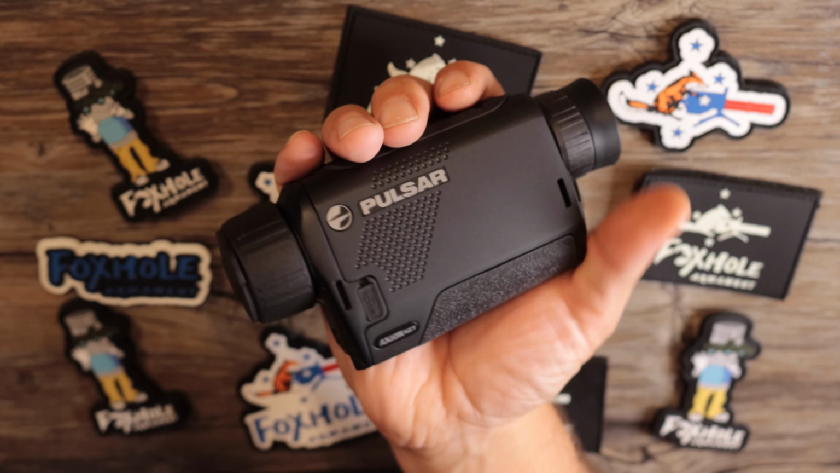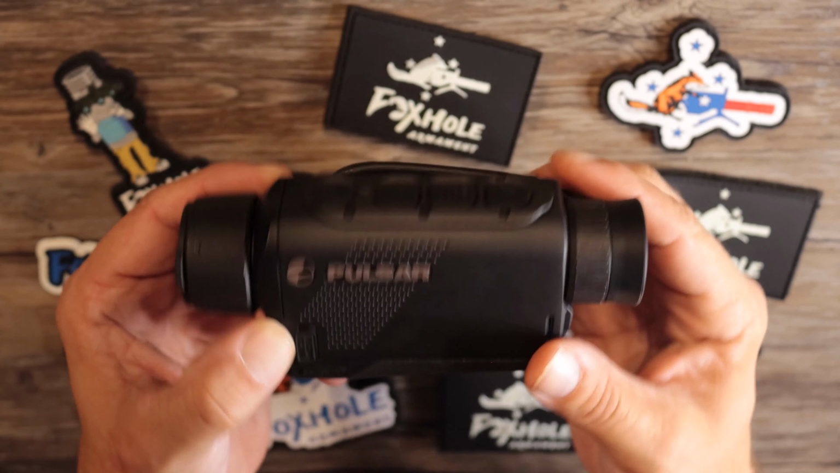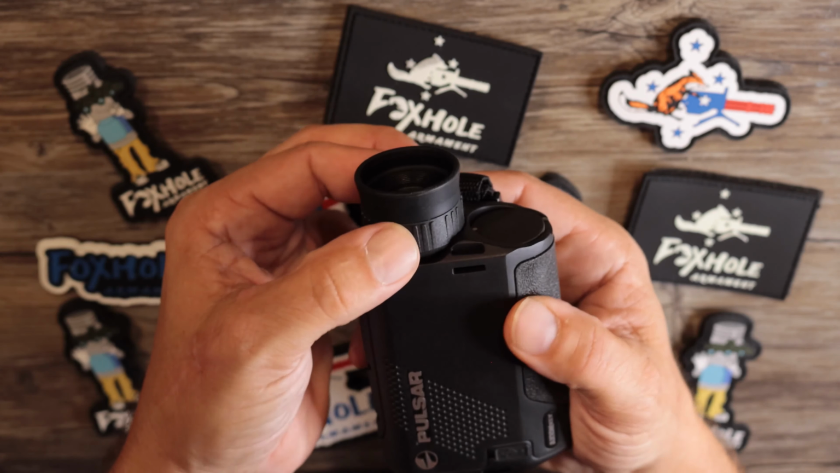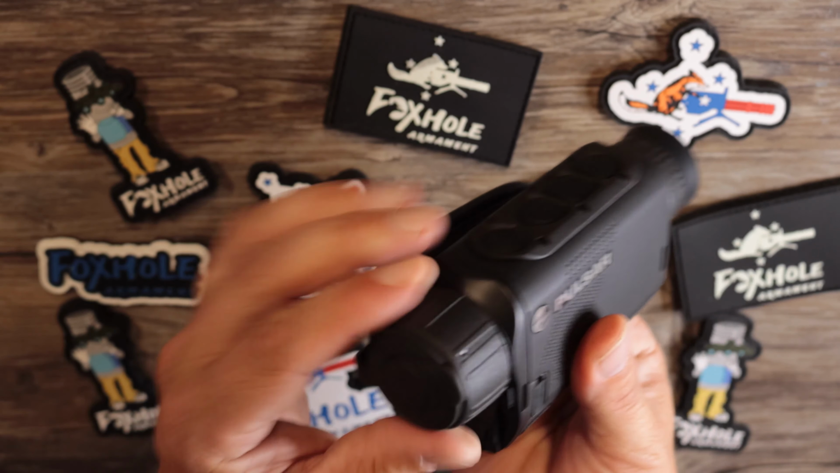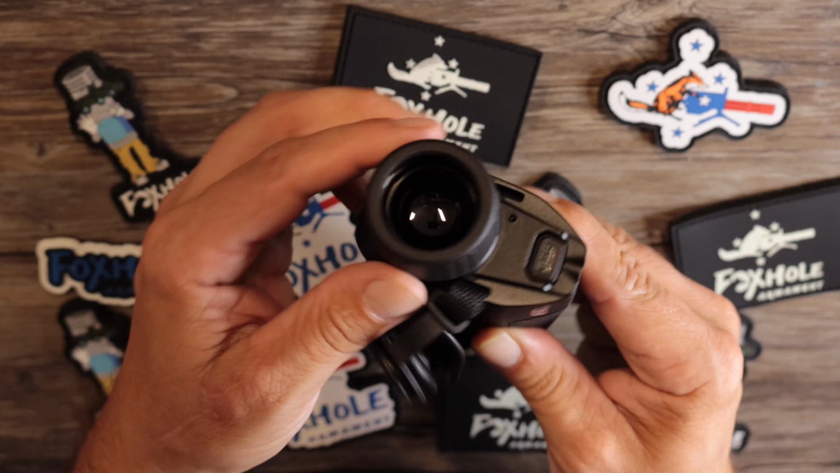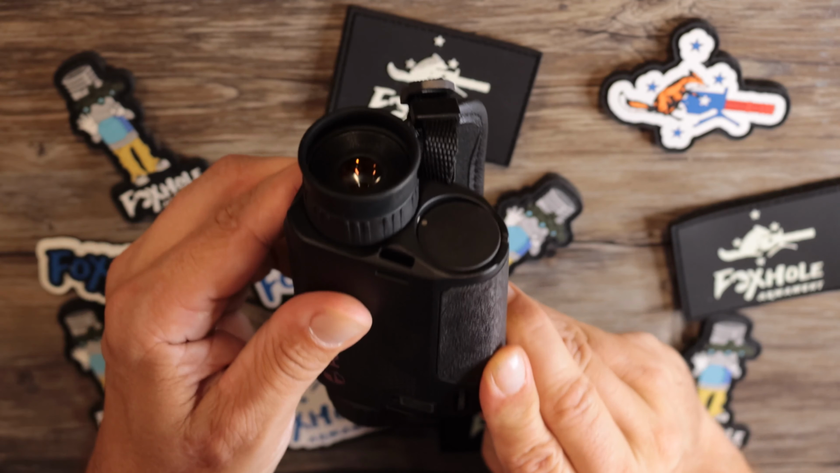All right, this does have a 12 micron 320 by 240 resolution thermal core. It does have a 50 hertz refresh rate. One of the biggest problems I have with this is the screen though. This has an LCOS 960 by 720 resolution screen. A lot of the units on the market now have a 1024 OLED screen, which is going to be a lot better. So the thermal core is great on this. As far as I know, they don't sell any to the civilian market that are better than 12 micron, but the screen just makes it look like it's less quality than it is.